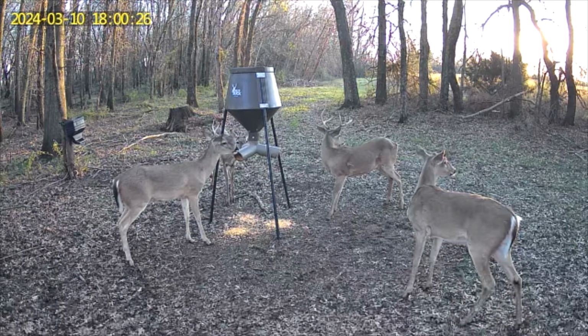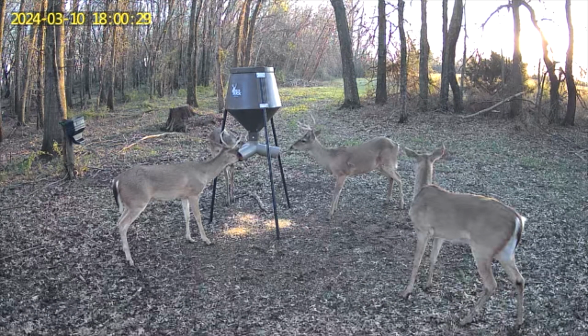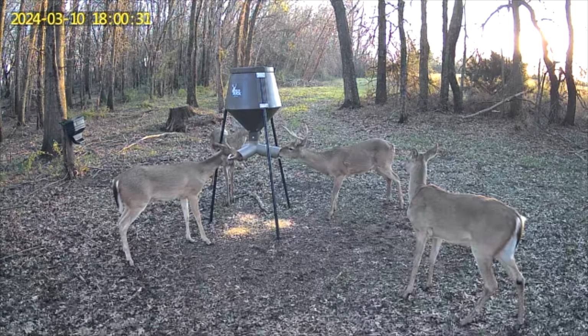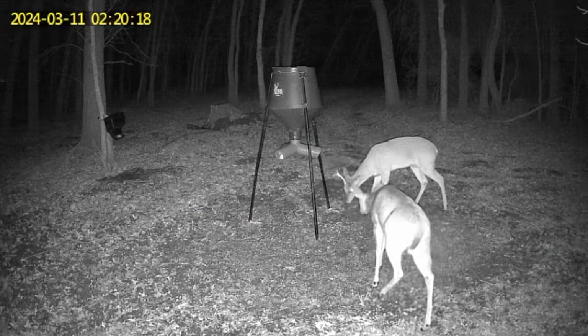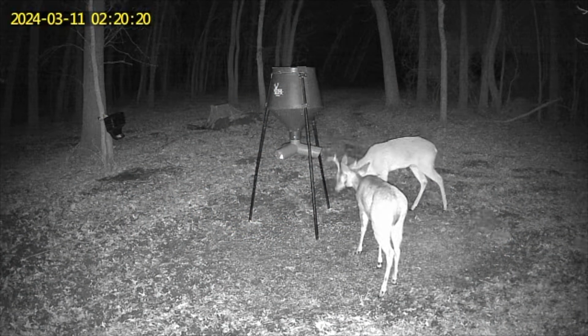We're gonna get a couple nighttime shots here in just a minute. It's gonna be the end of it. Just showed you guys the nighttime and the daytime videos. We'll keep this thing out, keep the deer fed, hopefully get some more shots on this thing.